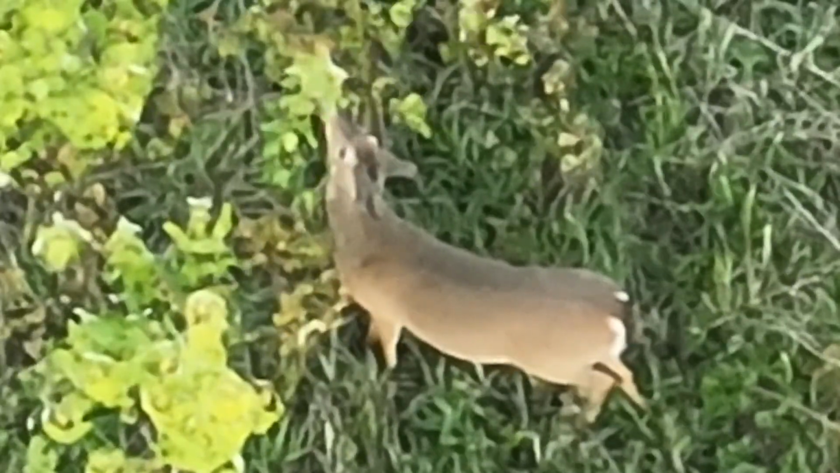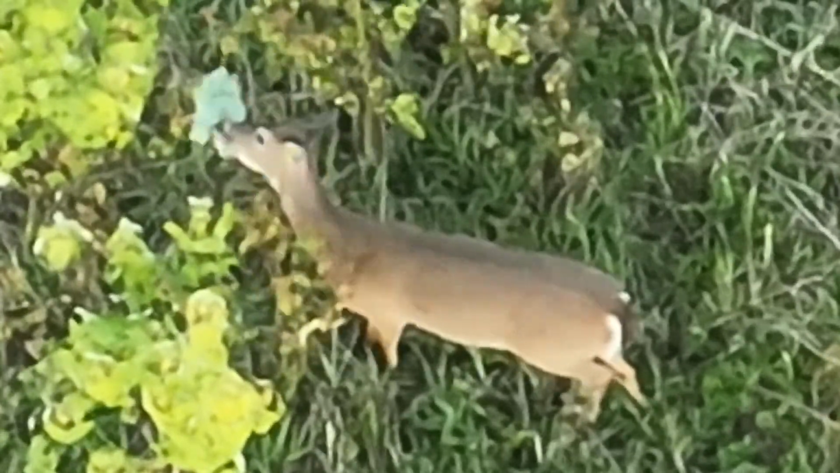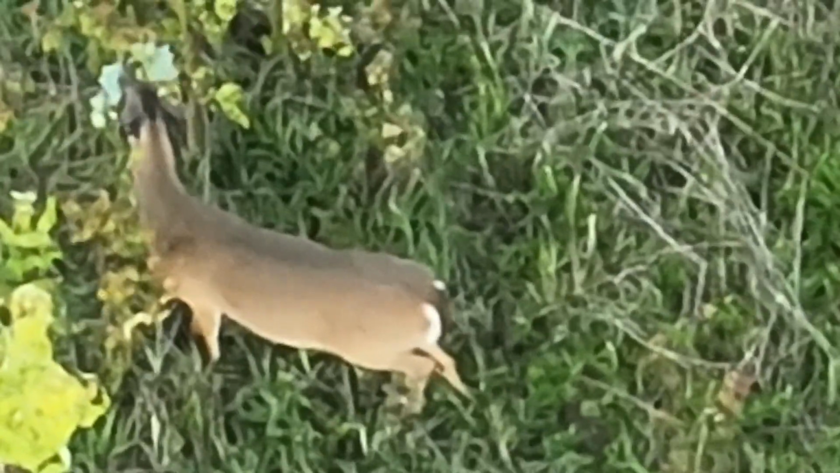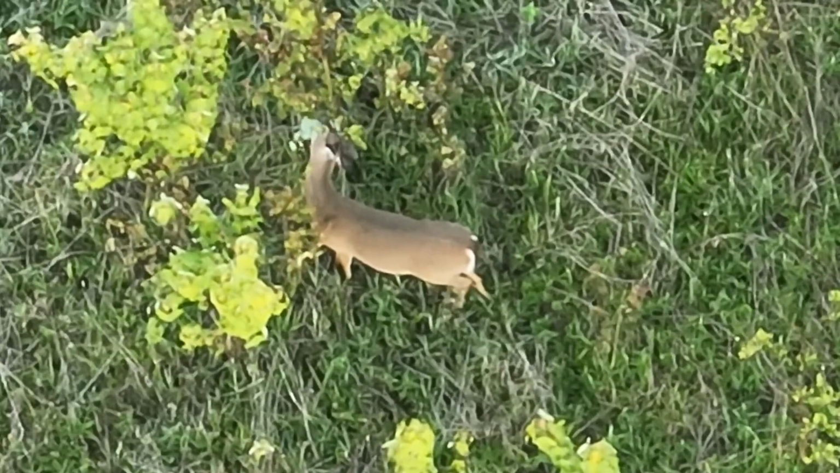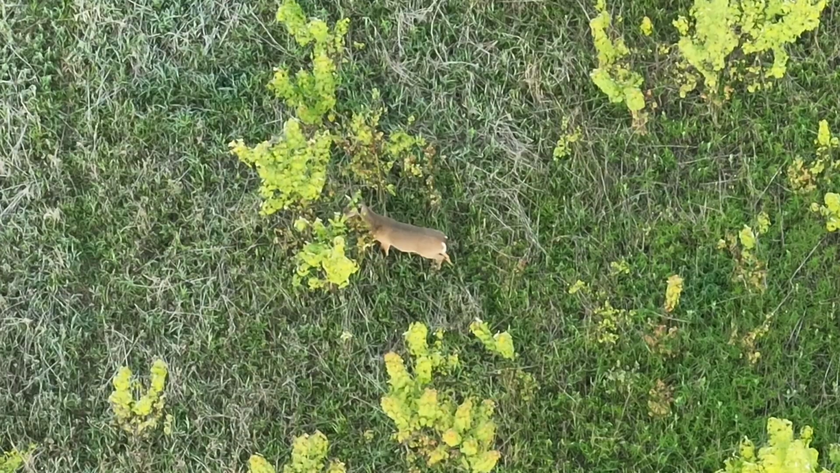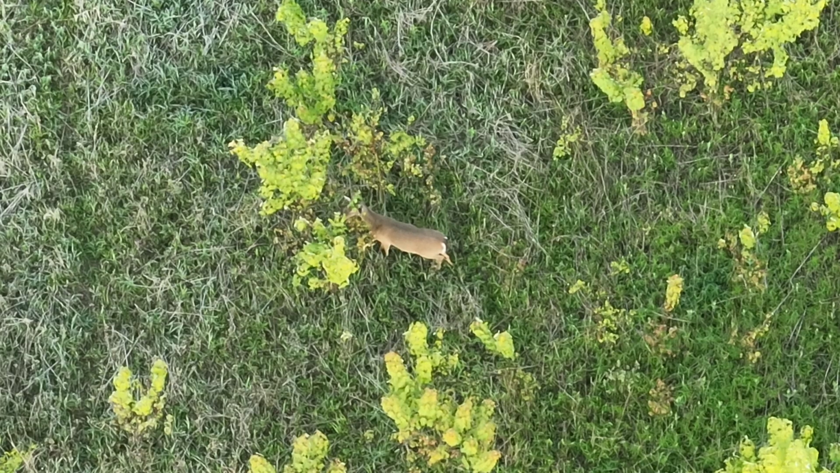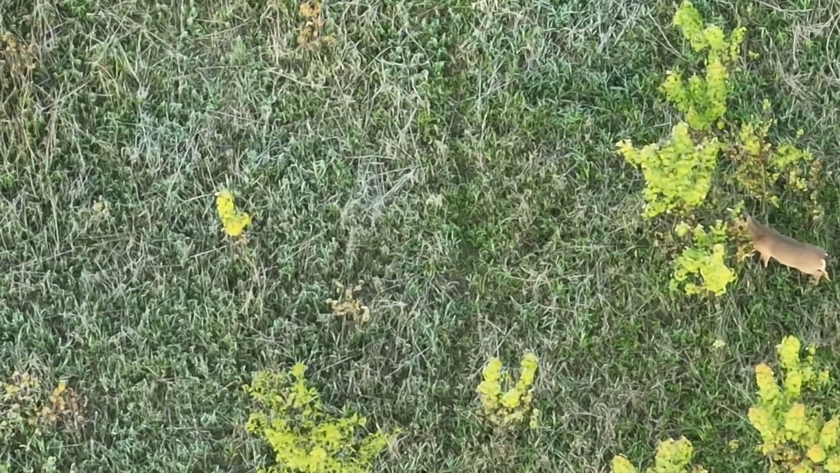Just ripping up these leaves on his tree. This is the whole deal. I've seen deer licking branches, but this is an animal just going to town on that little tree, and you wonder how trees in the woods or the wilds get destroyed. But we're going to keep our eye on this guy because he does some things that create some activities.